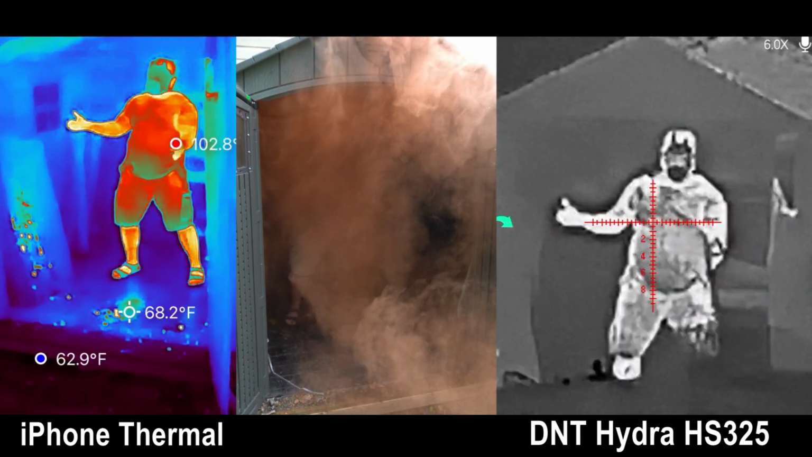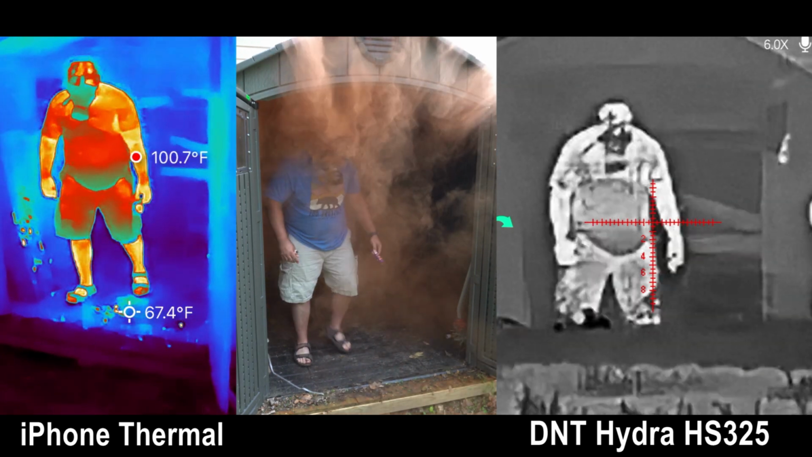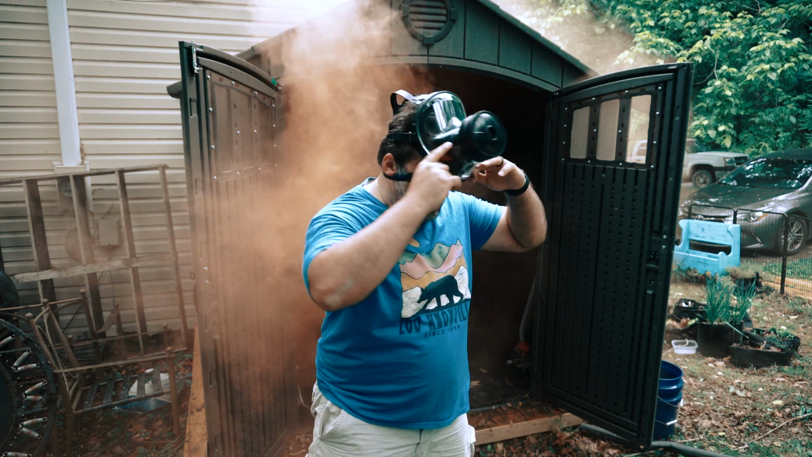Not nearly as much smoke. They told me it was purple. Clearly it didn't look purple to me.